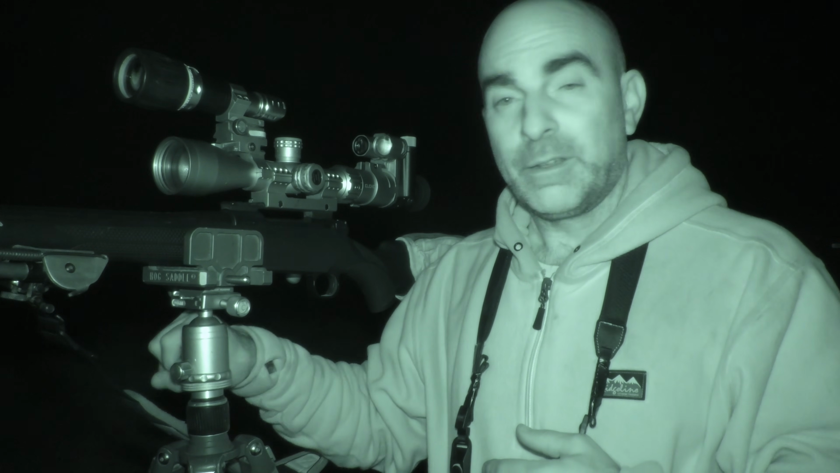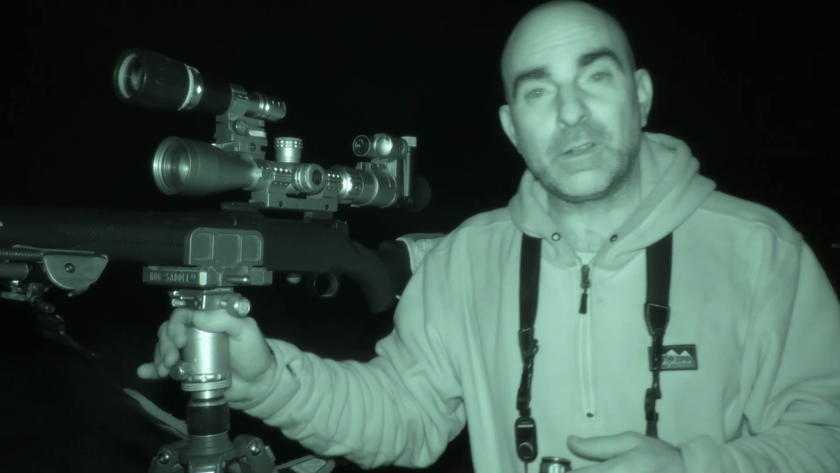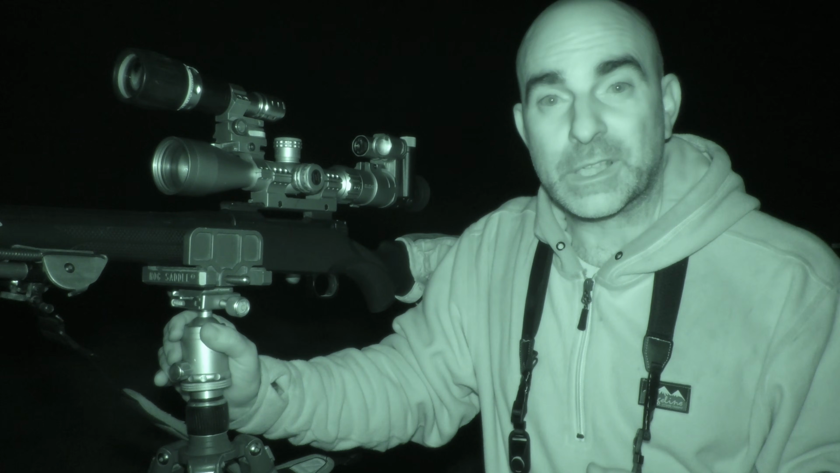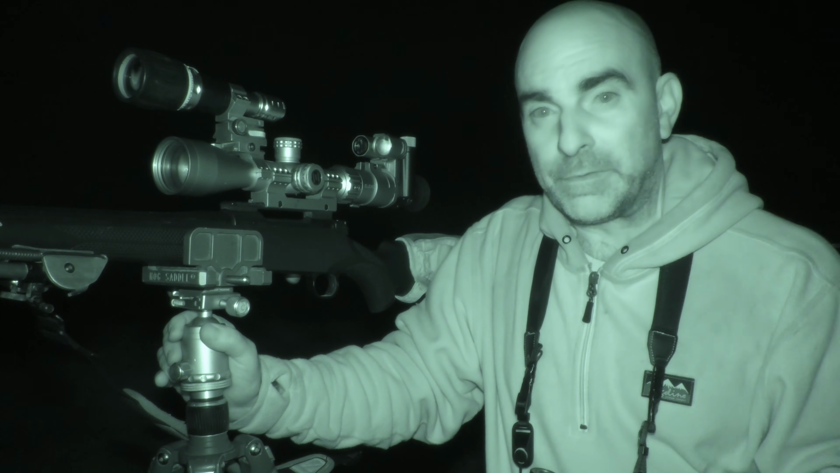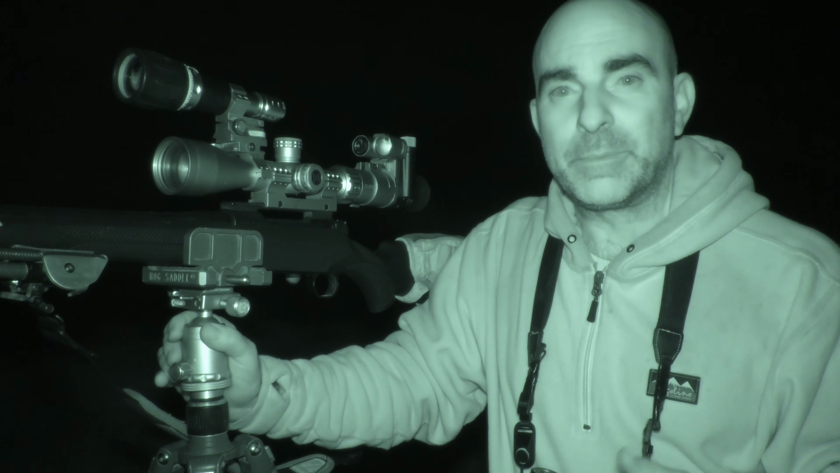So fox down, good job. Right, well, I'm happy with that. I'm pretty confident that was the one that I wanted to get anyway. It was in the right place, it's in the right area, and it was coming confidently down the field towards the pond. So hopefully that was the one, but time will tell.